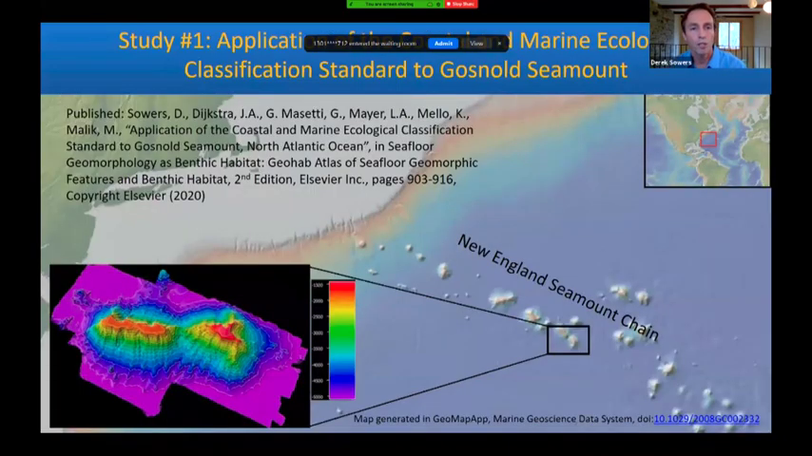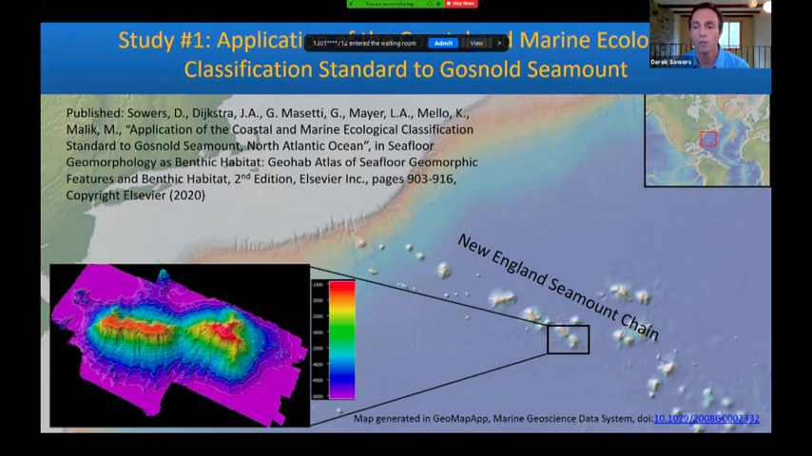The first study, application of the Coastal and Marine Ecological Classification Standard to Gallsnold Seamount. So this was essentially a case study completed on a seamount as a relatively small area compared to the rest of the study zone, a proof of concept to really refine the methods that can then hopefully be expanded to the full Atlantic margin region. The paper was published in 2020 as a chapter, Seafloor Geomorphology as Benthic Habitat, in the second edition of that book.